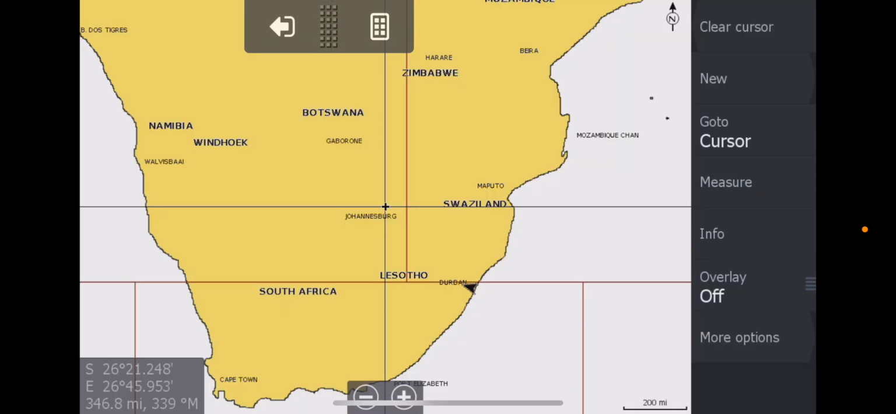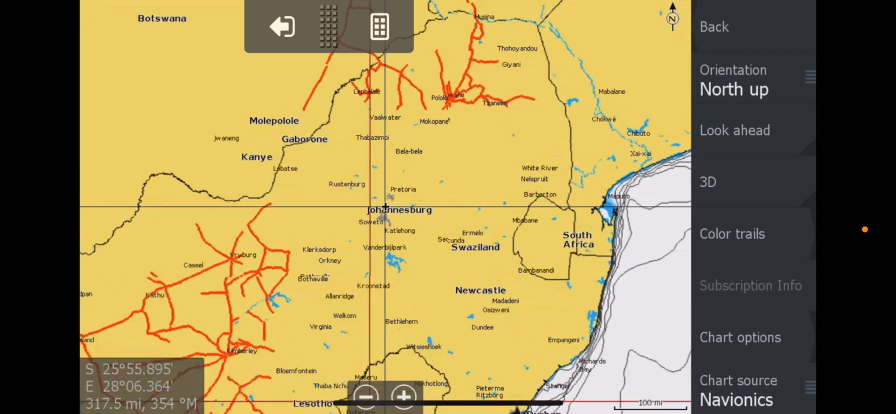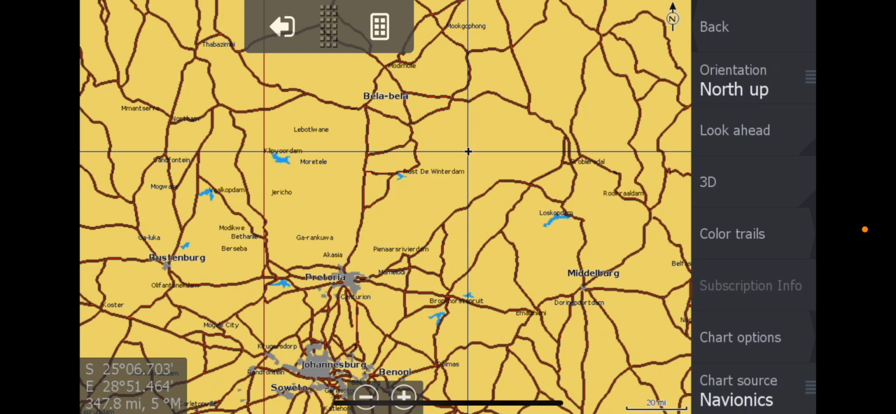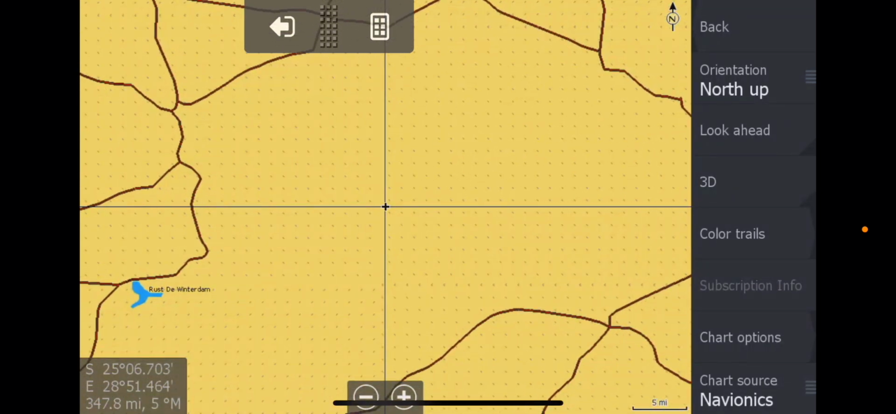Same old story, go to your chart, start always with your Navionics chart, orientation north up, look ahead switched off, or it doesn't really matter. Let's go to Johannesburg. We know it's just north of that, north of Pretoria. There's Rhenosterkop. It's somewhere in this little gap here. There isn't an outline for it, so you're just going to have to sort of be in this Rhenosterkop area, and then take your chart and pop your chart in.